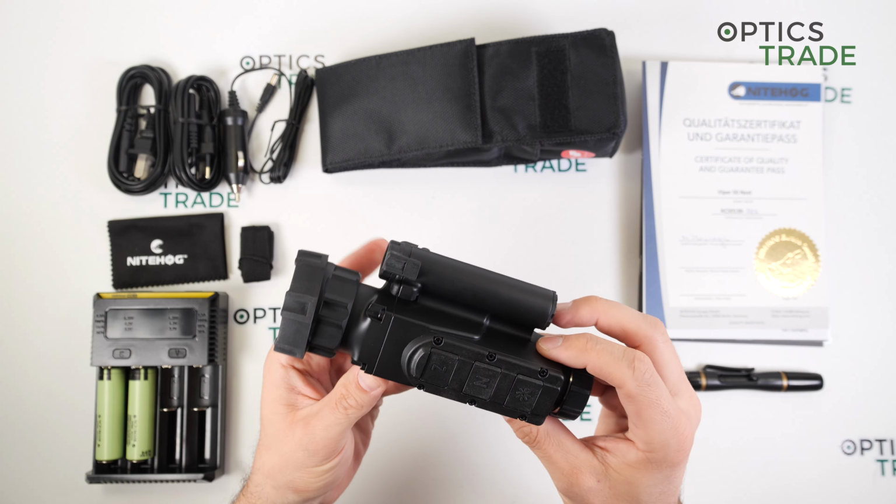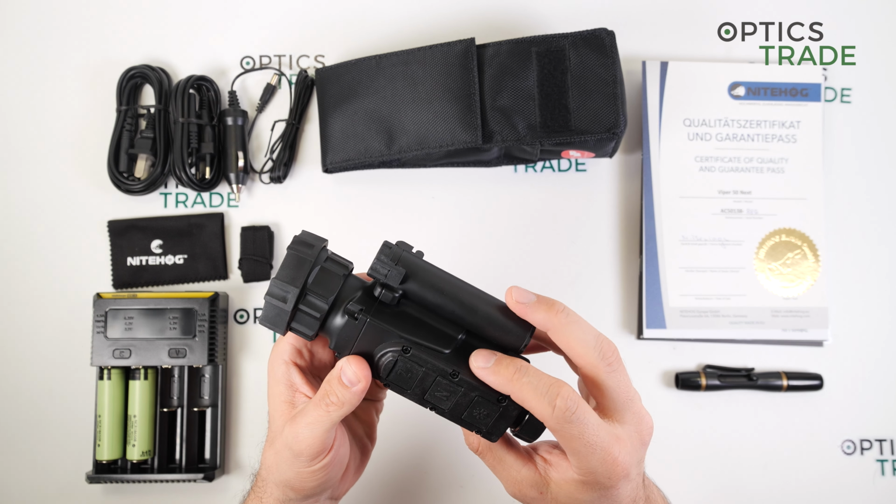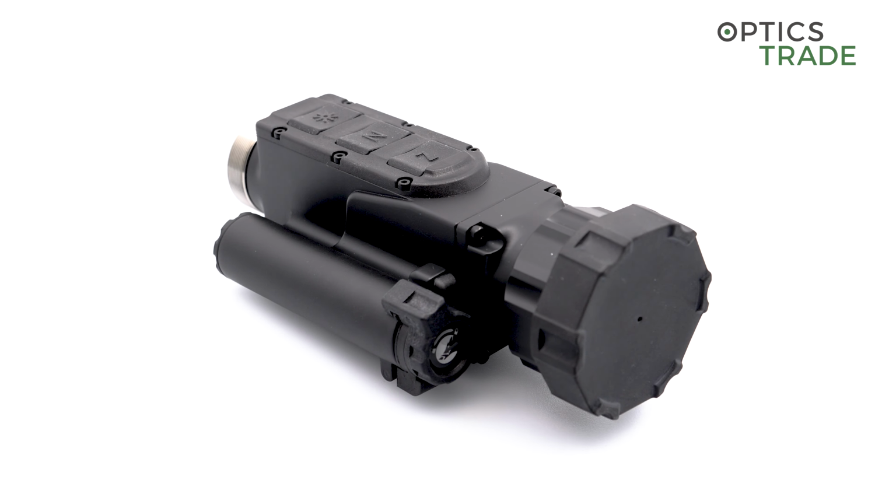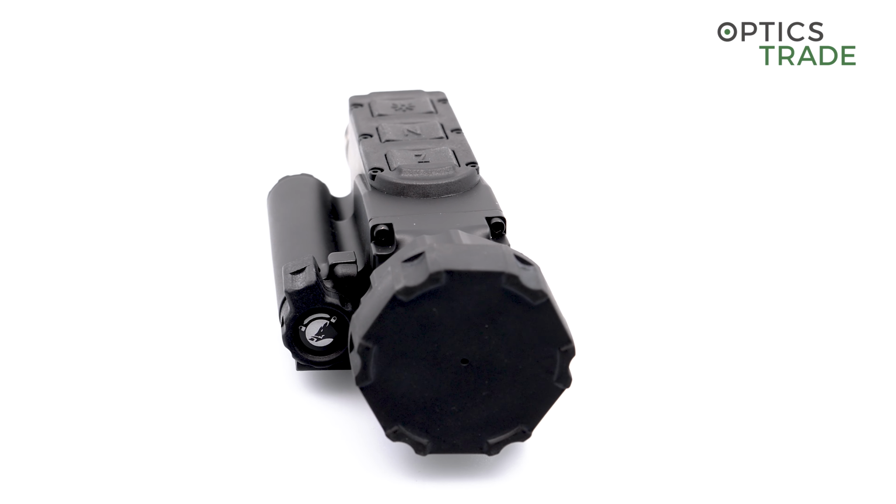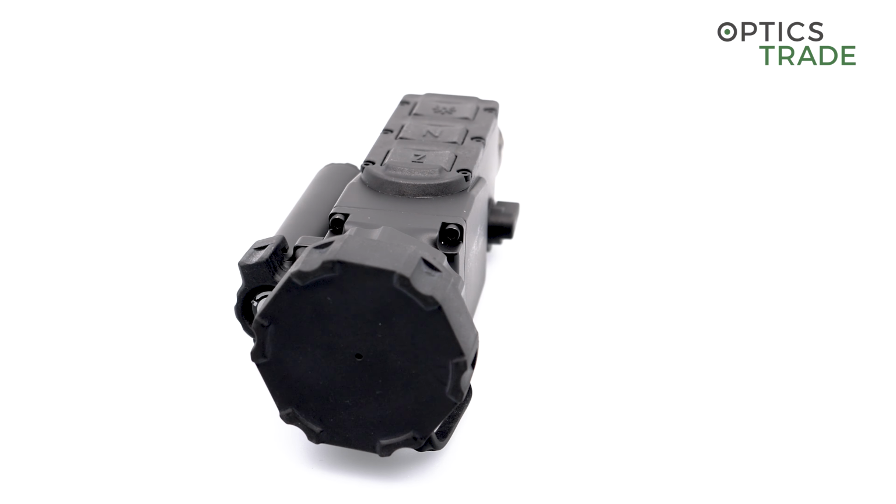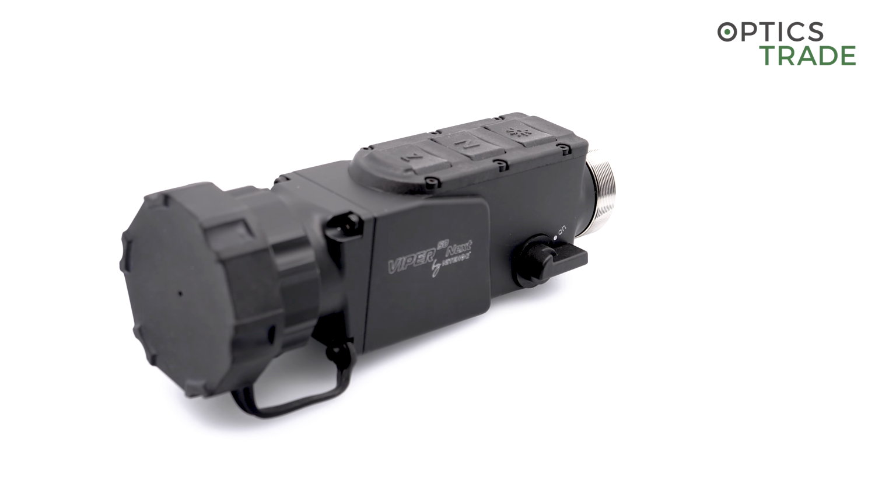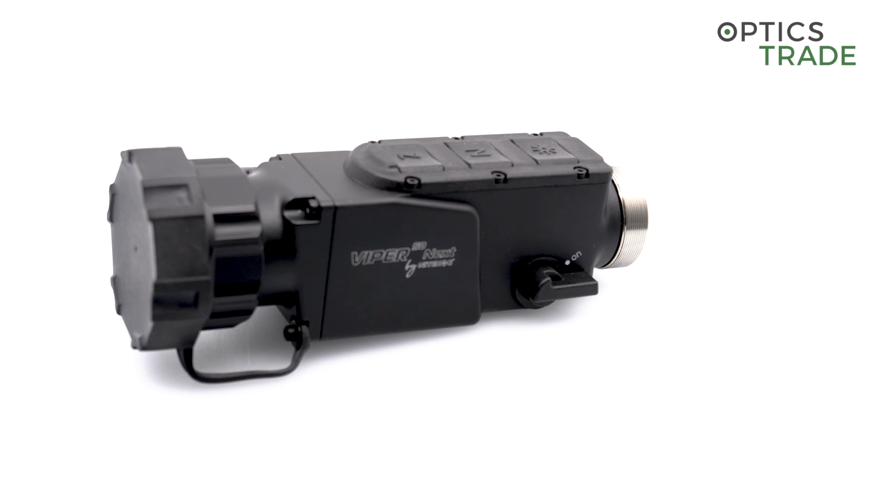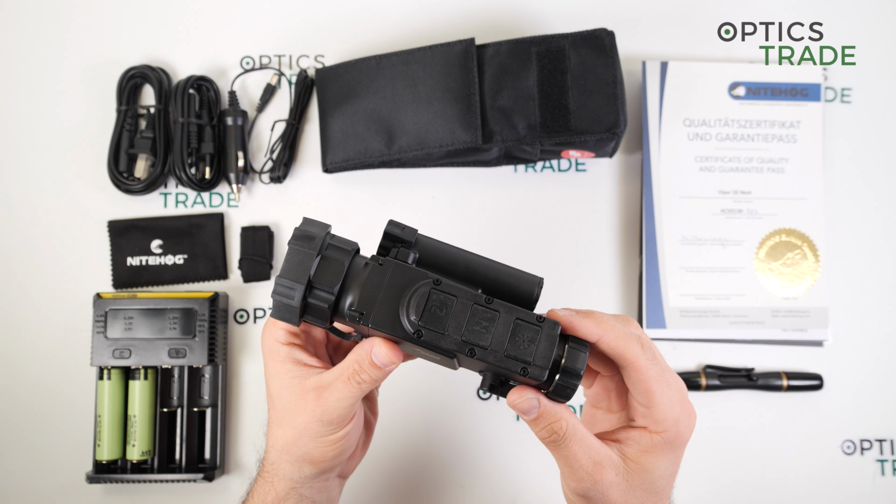The housing is very high quality. It is made from magnesium, and what is also special is that it can withstand even the strongest calibers, because many other manufacturers have a warranty up to, let's say, 375 Holland and Holland, and this device can withstand even stronger calibers.